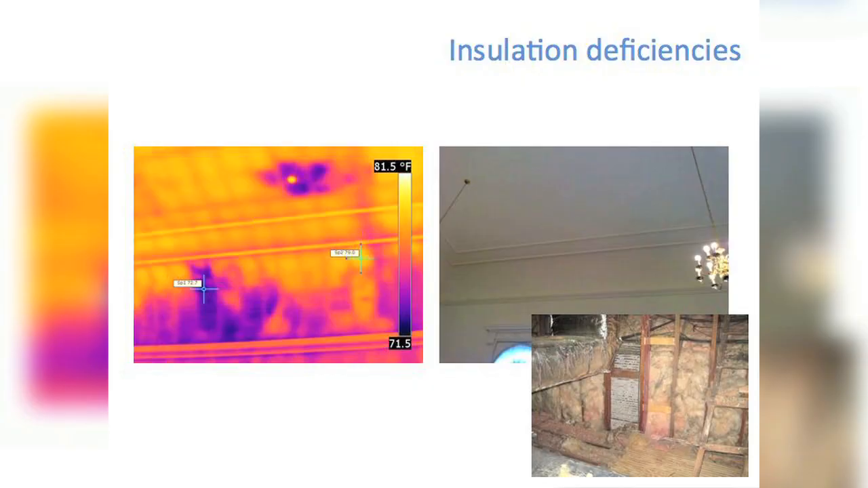Similarly, this is a large double height space where we didn't have ready access to the attic, but you could see quite clearly that the insulation in this side had a couple areas where it was compromised, both here and up here, which led us to dig in deeper, get up into the attic, and we could see this is the result down here where the insulation had simply been removed or fallen down. This infrared image led us to further investigation, which clearly showed the problems. But in the visual image, there was no difference.